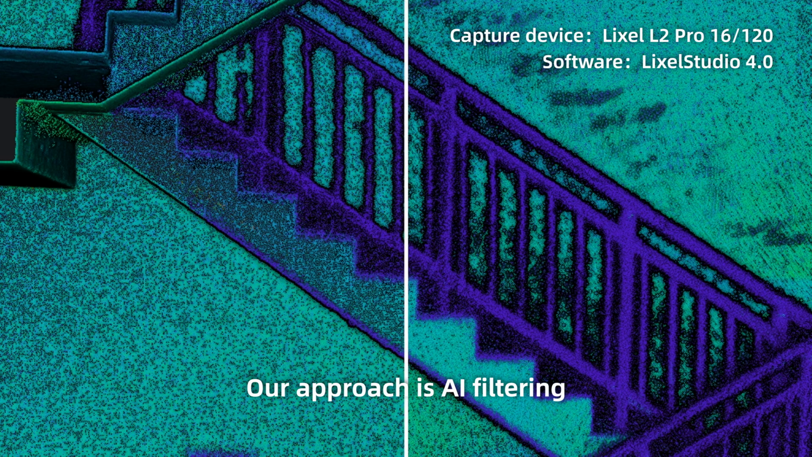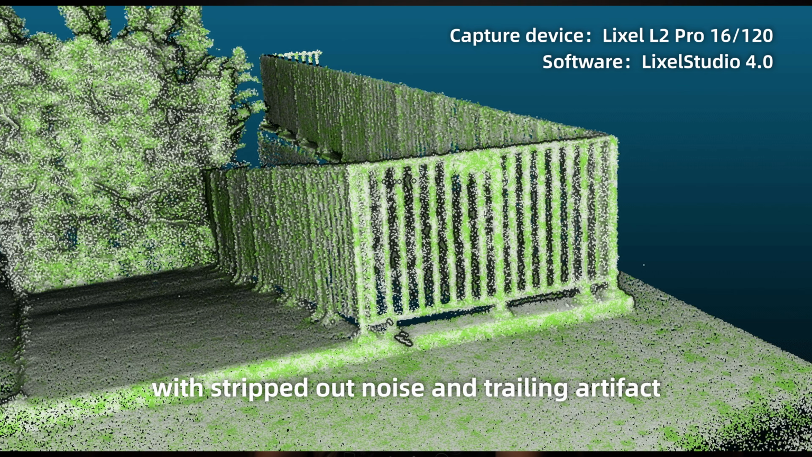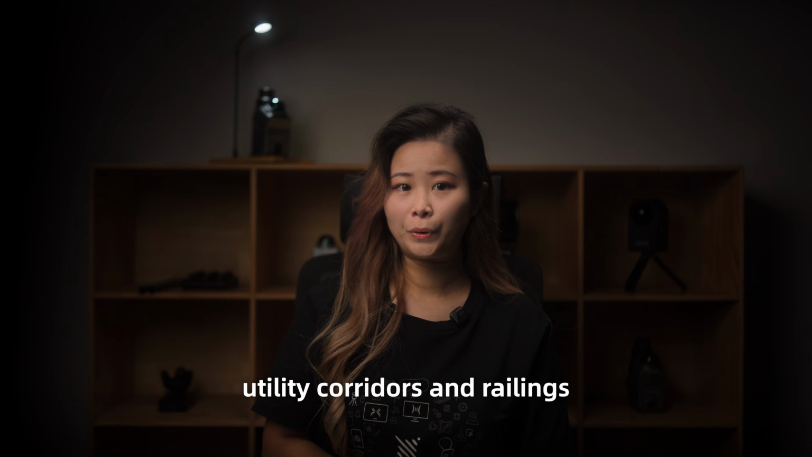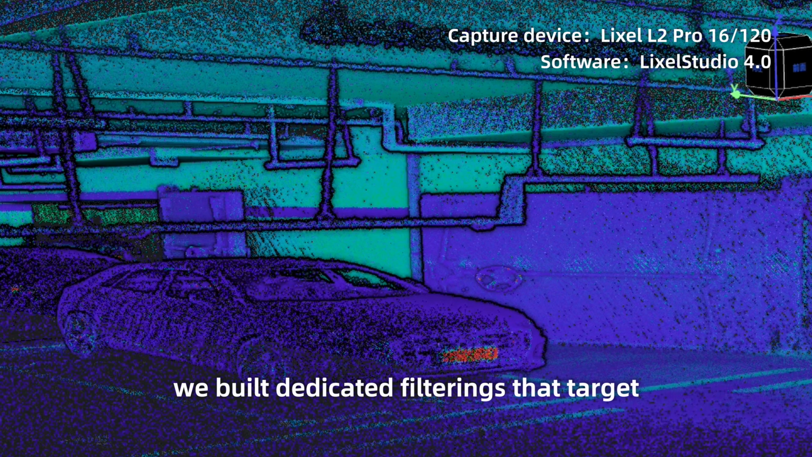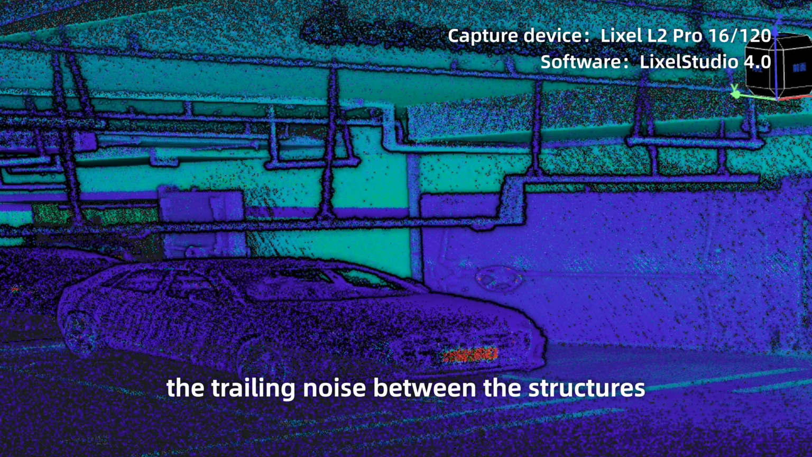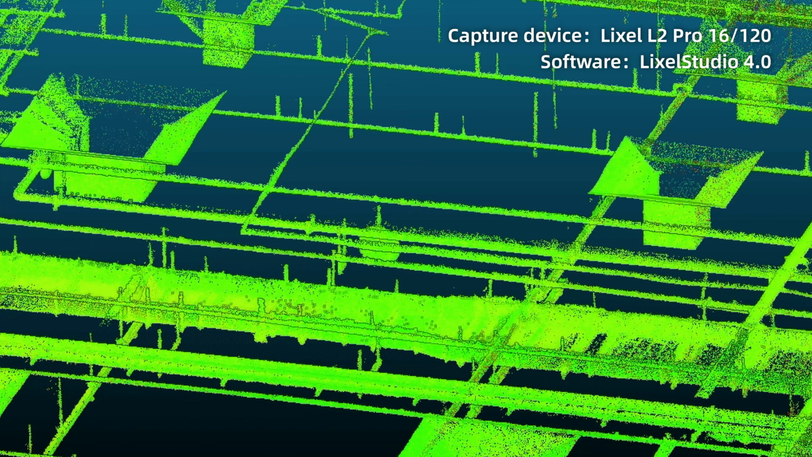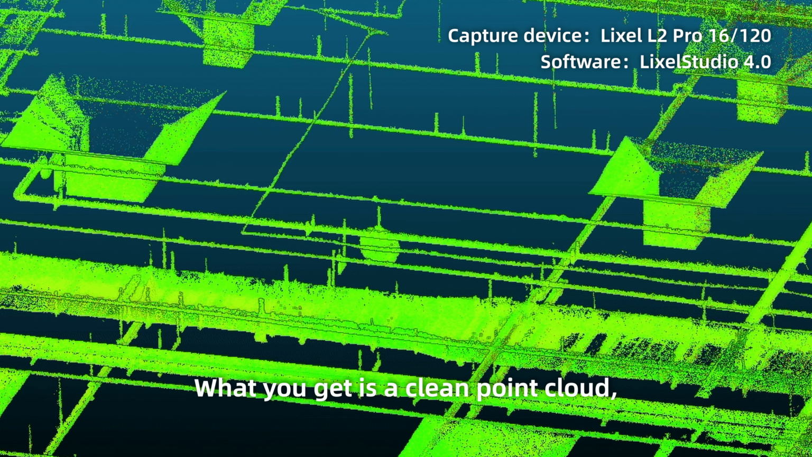Our approach is AI filtering. We strip out noise and trailing artifacts while preserving the structural detail. For trickier scenes like utility corridors and railings, we build dedicated filters that target the trailing noise between the structures without touching the structures themselves. What you get is a clean point cloud, easier to measure and to draft.